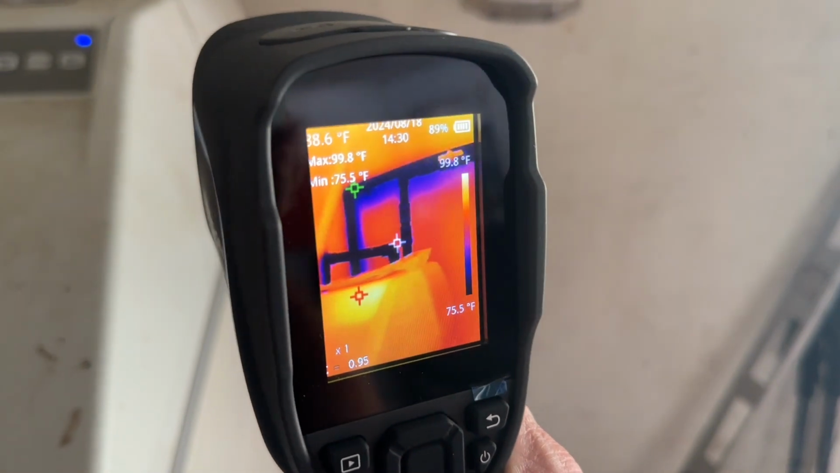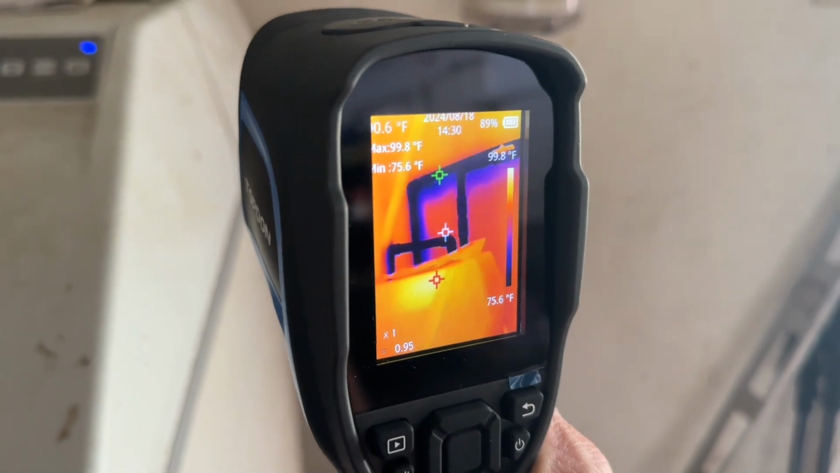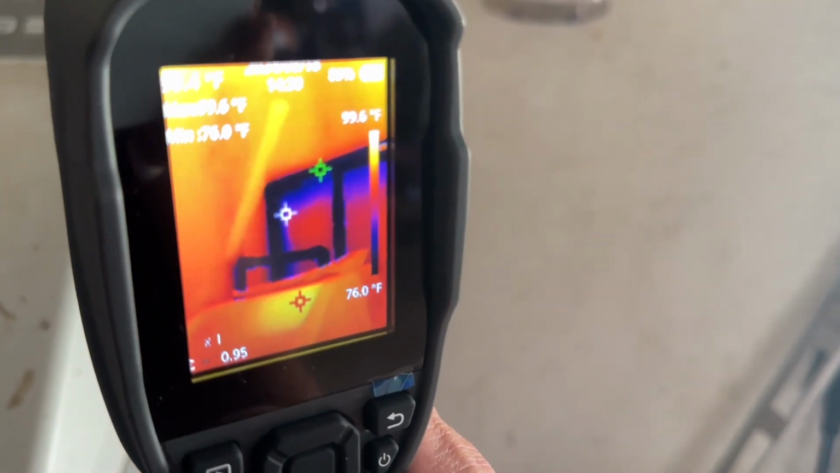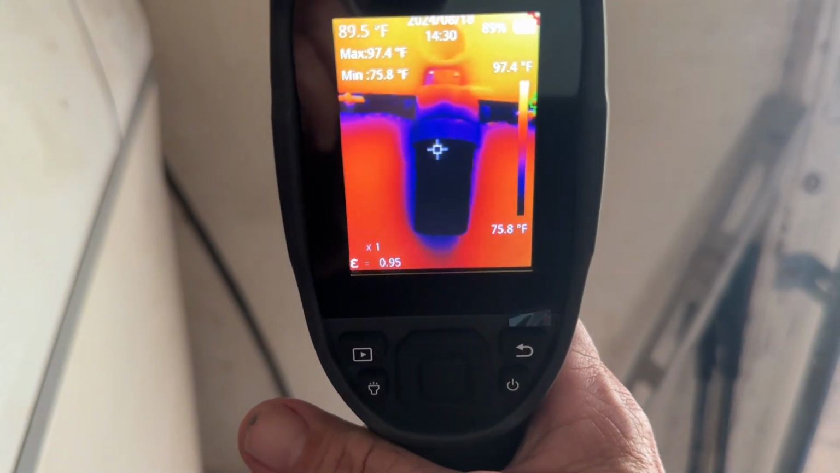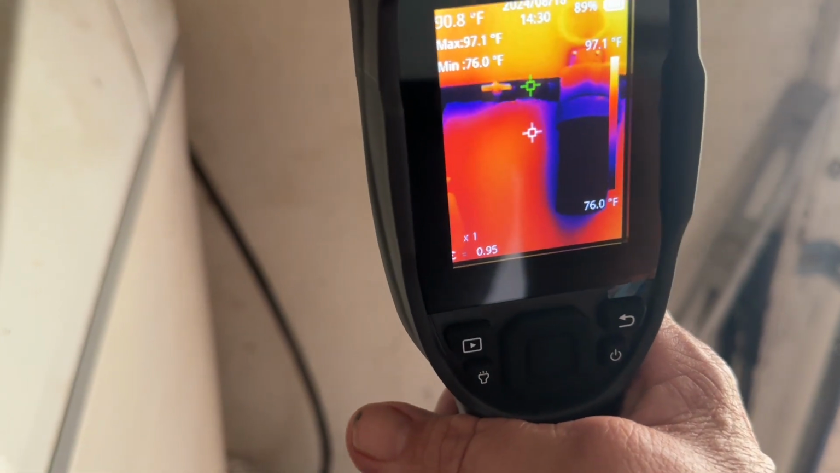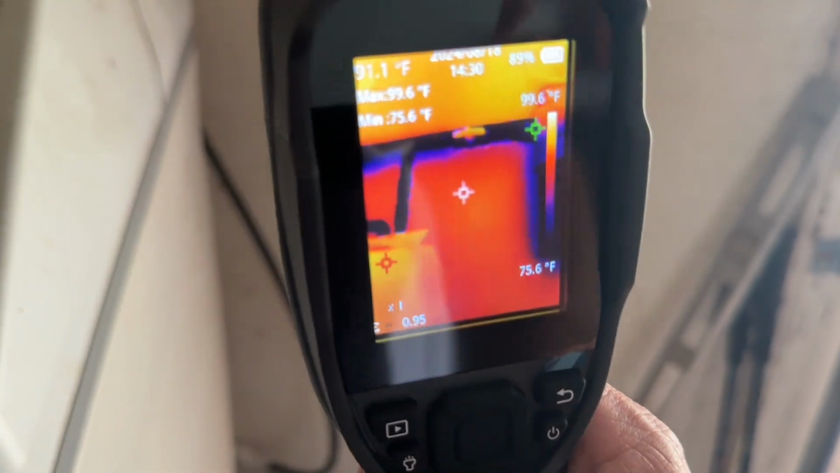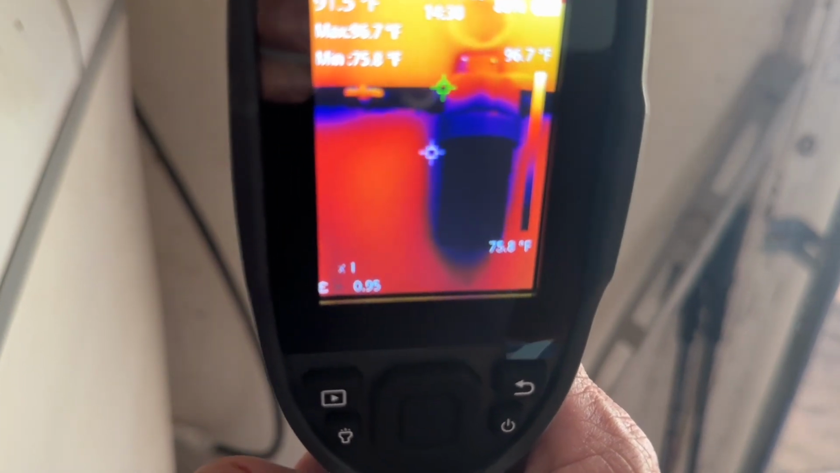Each one of them black or blue looking tubes is the actual water line. The one to the left there that looks like a white image going up is pipe insulation, not a water line. So it very decisively can depict your temperature ranges. If you had cold water running down right there, you would be able to find it. Same thing with hot water. If it was hot water, it would be red lines, and you'd be able to find those.